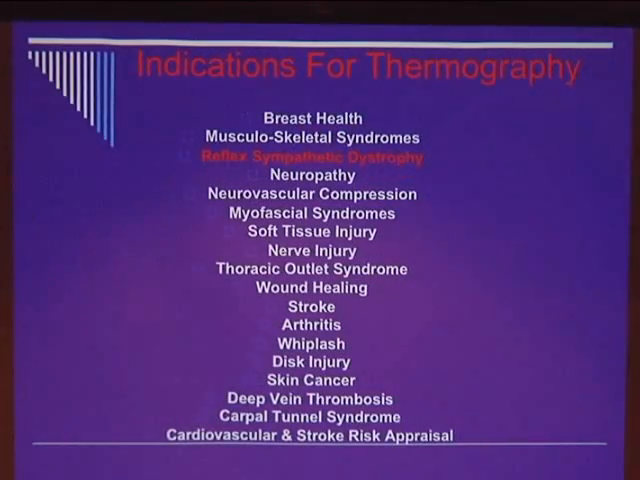So when I started, they gave me this list. This is what thermography can do. And I'm looking at this thing and say, this is great. You know, this is the second coming of chocolate. This does everything. Look at all these things that I can do with this one piece of equipment. I can do all these really great things. And so my compatriots went out and started doing all of these things.